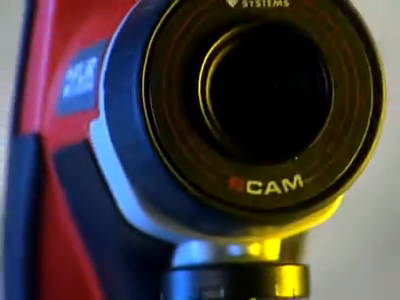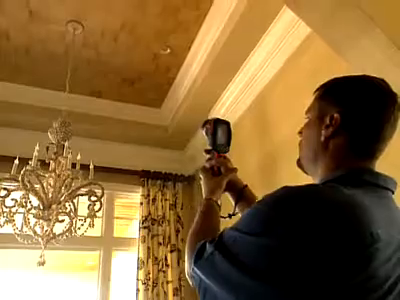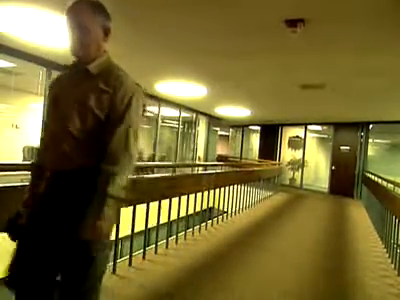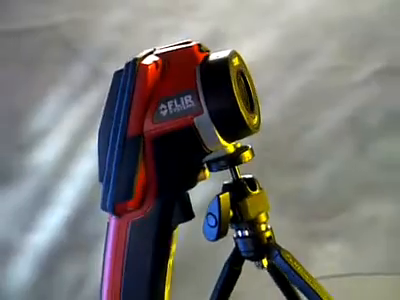FLIR is the number one camera on the market. It's the most respected, especially amongst thermographers. I would hope somebody would say, well, we know an inspector that could probably find this out. That would be Harry Morrell. He's got an infrared camera by FLIR. The camera is just a no-brainer. If people know about it, it sells itself. This is the greatest thing since sliced bread and butter.